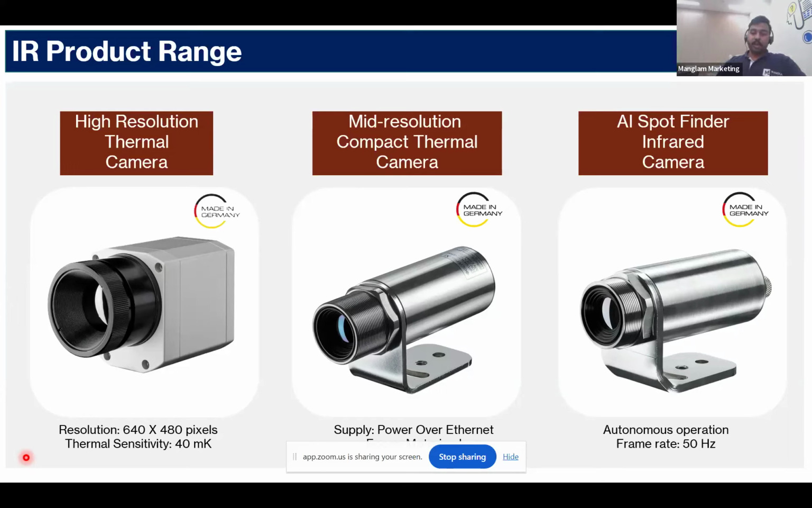Finally, with the invention of AI Spot Finder, we can now say we are a step ahead of our competitors in temperature measurement. It scans the entire field of view and gives the temperature autonomously without even being connected to a computer, and it does so with a fast response time of 20 milliseconds.